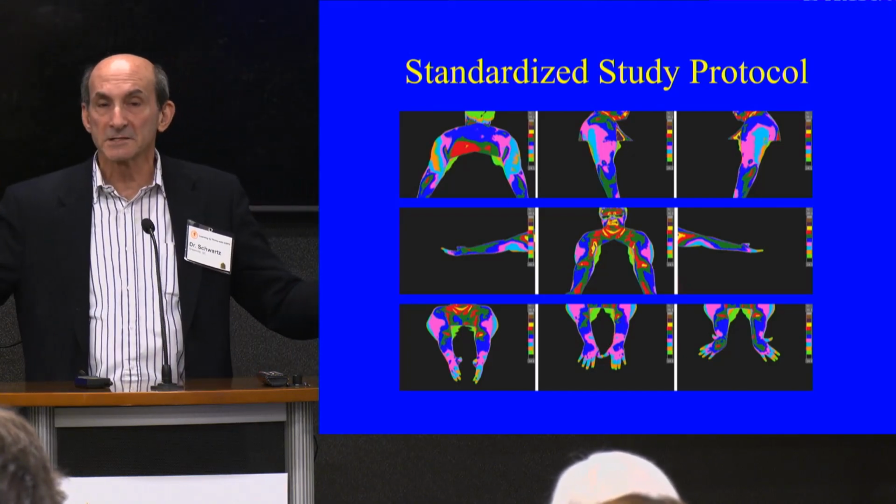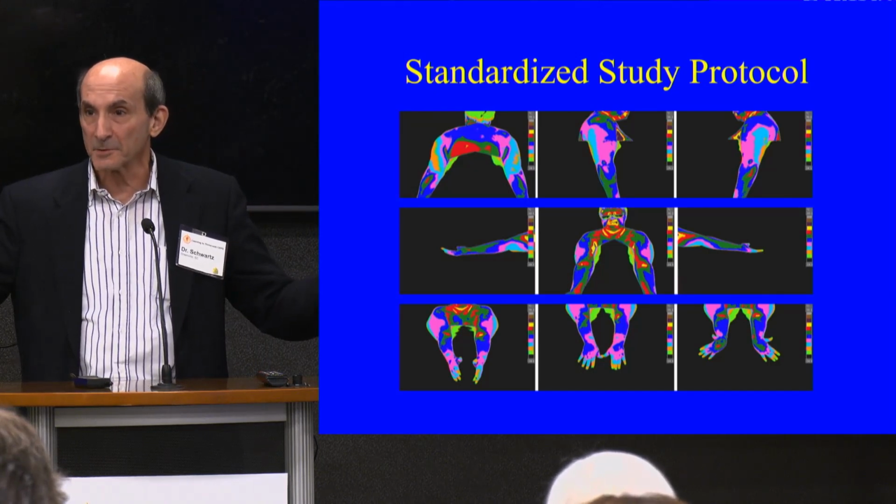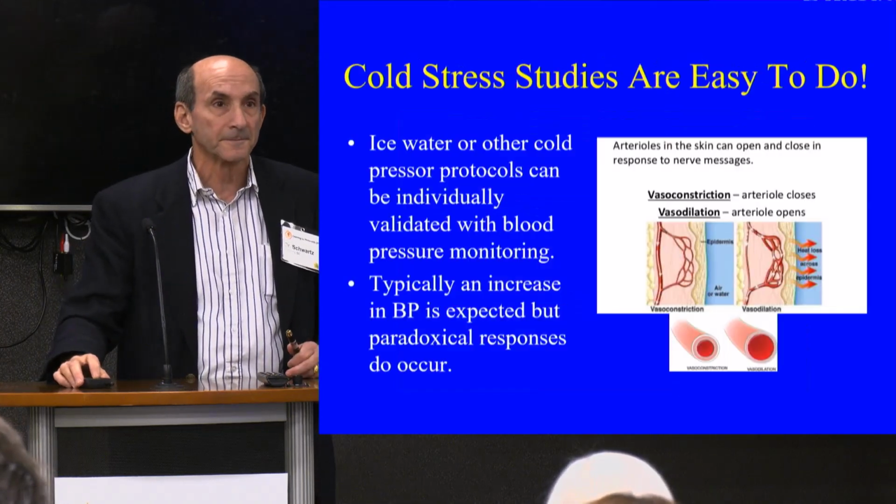But you want to be taking these protocols within that framework so that you're part of that AI database, so that you're part of what's going on in the medical federation, if you will. They call it the federation.